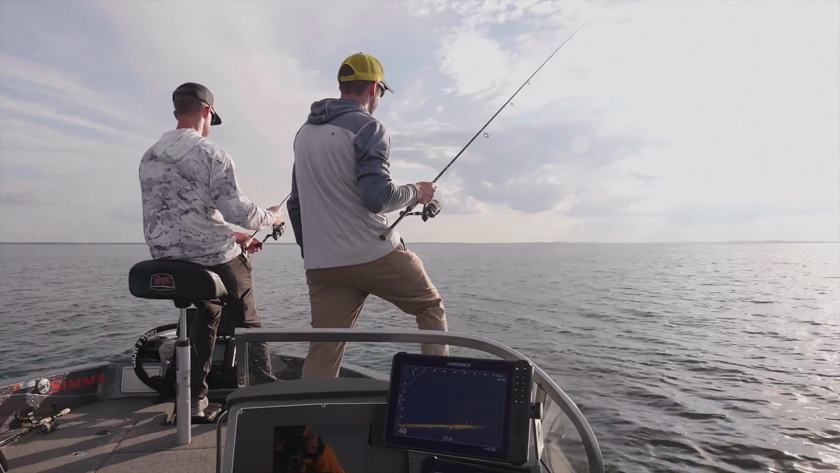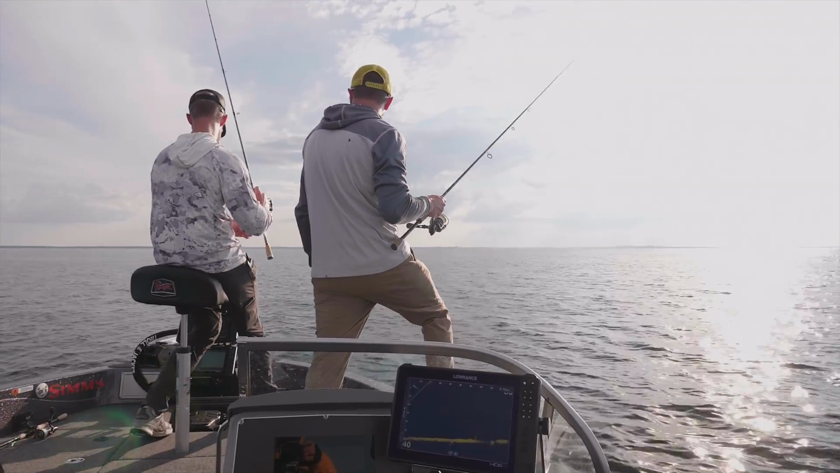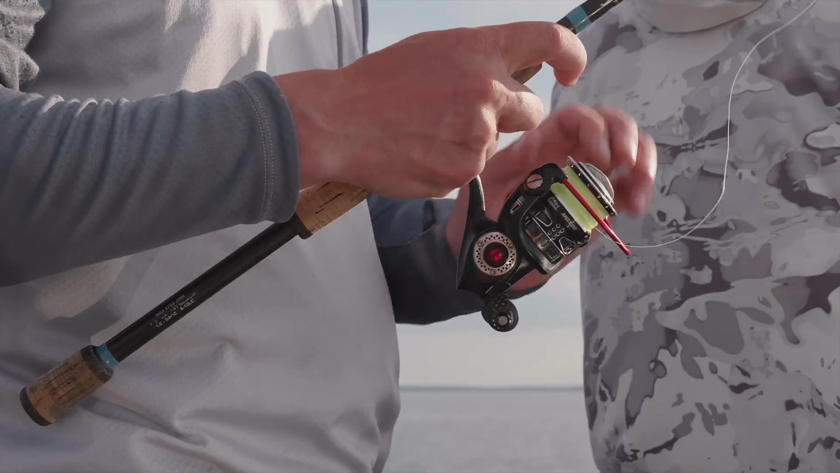In recent years, there hasn't been any fishing product released that is changing the way people fish quite like forward-facing sonar.